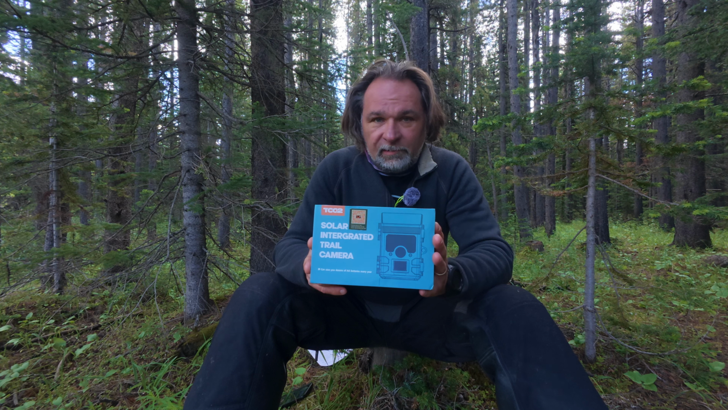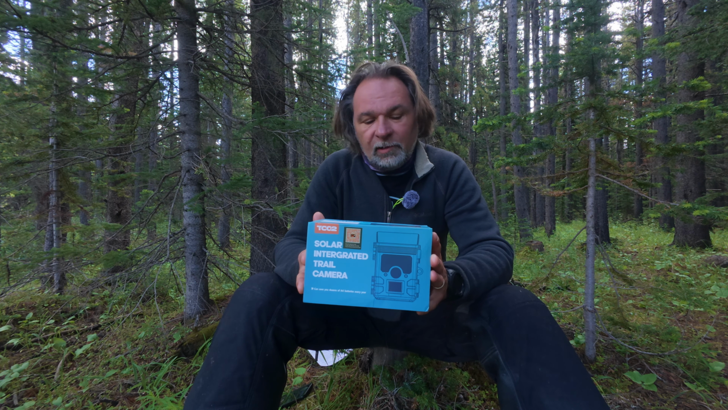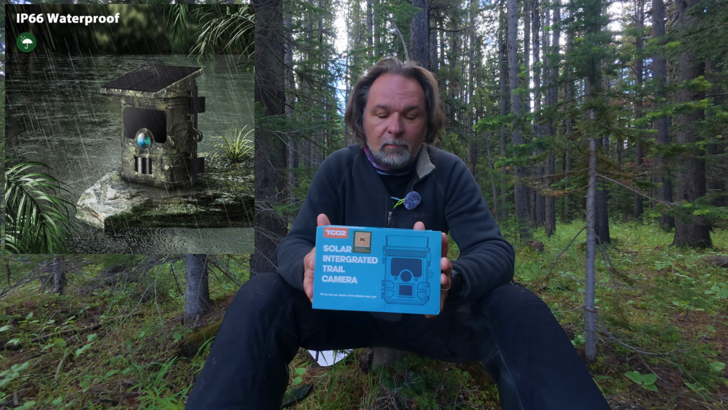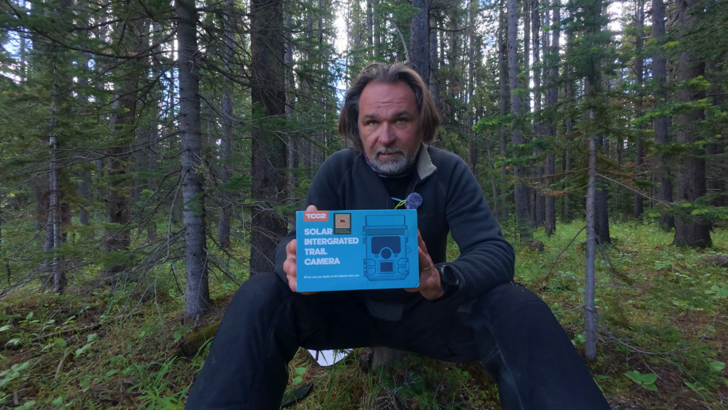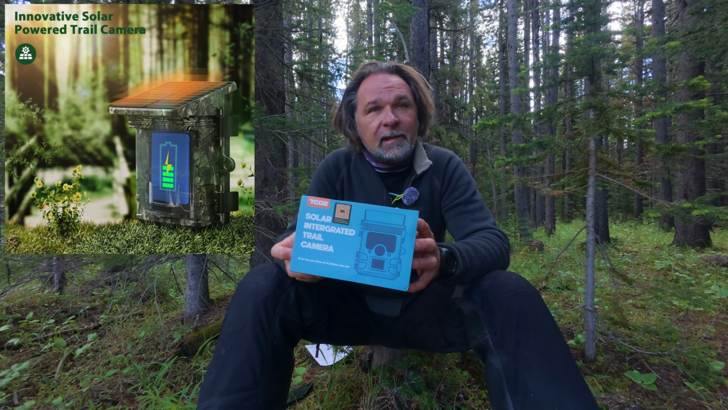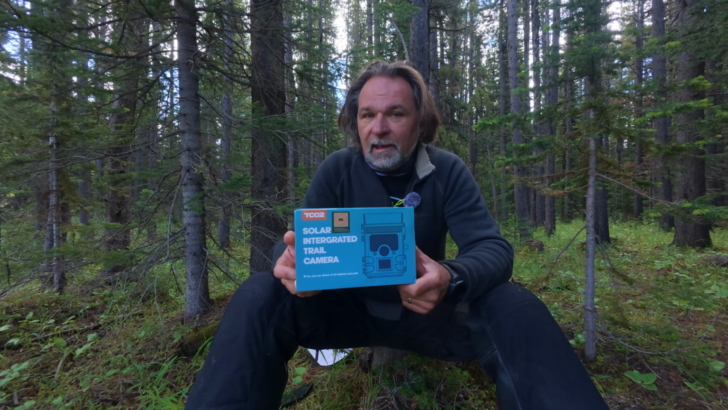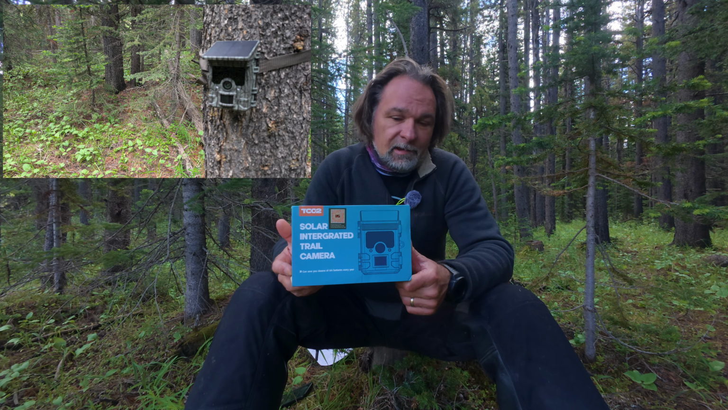I will unbox this camera, show you what's inside, and show you all the features. So it is IP66 waterproof, and it has Wi-Fi connectivity. It is also solar powered with internal rechargeable batteries. The Voopeak cameras, I've been dealing with them for over a year now, and they are quite stunning cameras for what you pay for it. You're getting quite a product here.